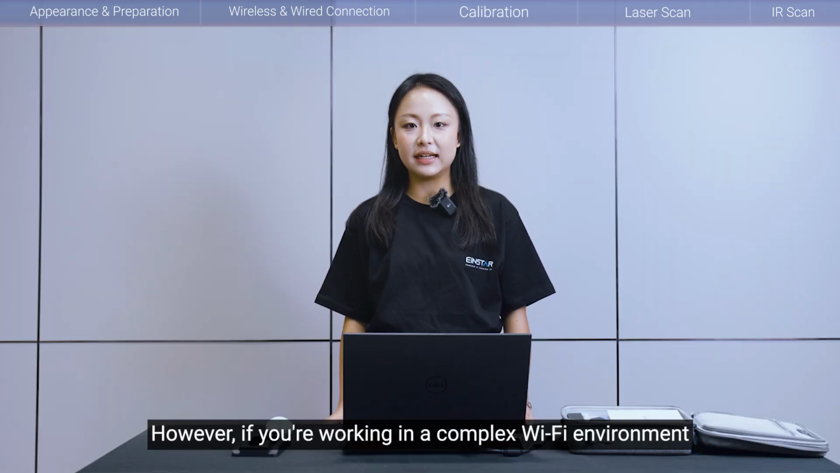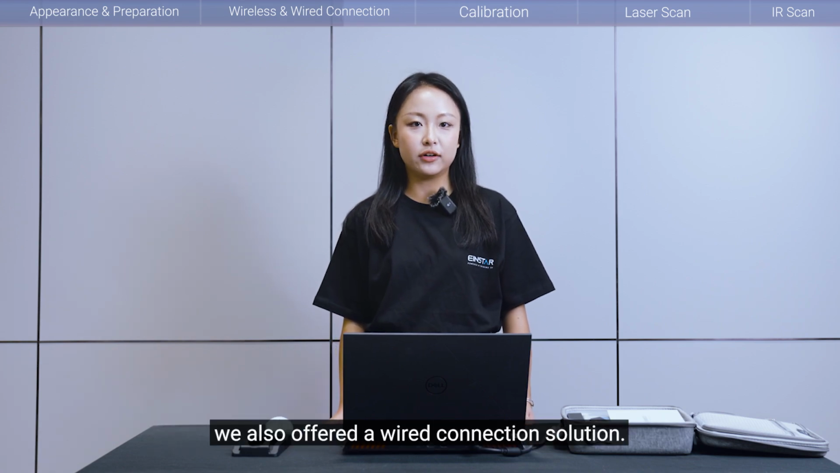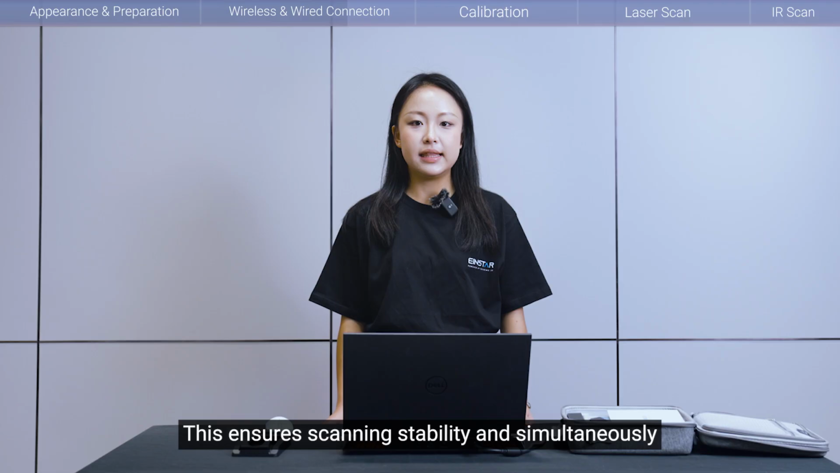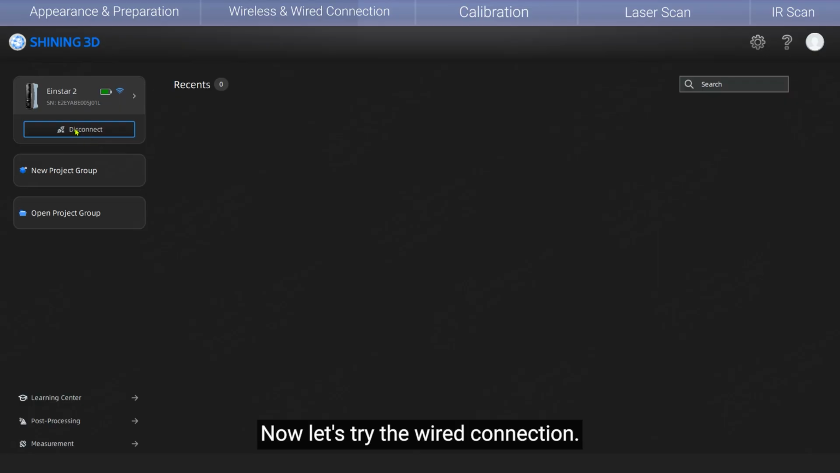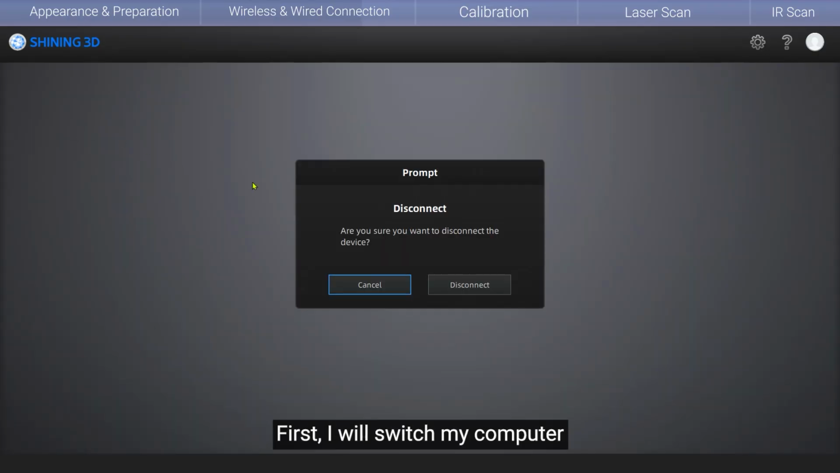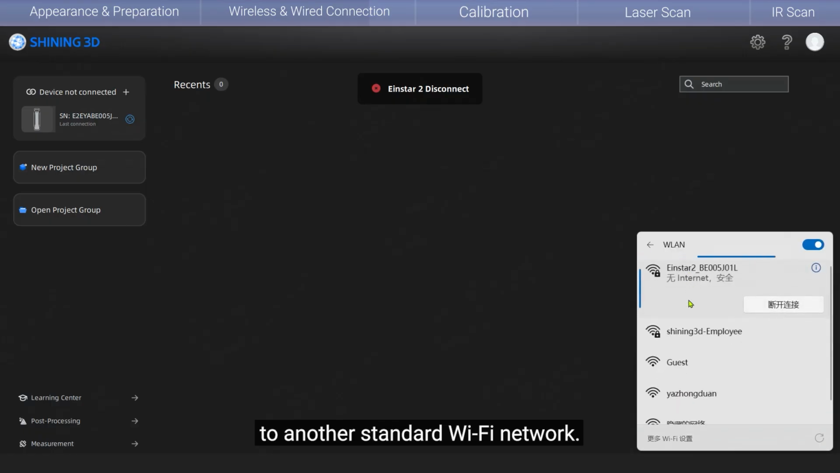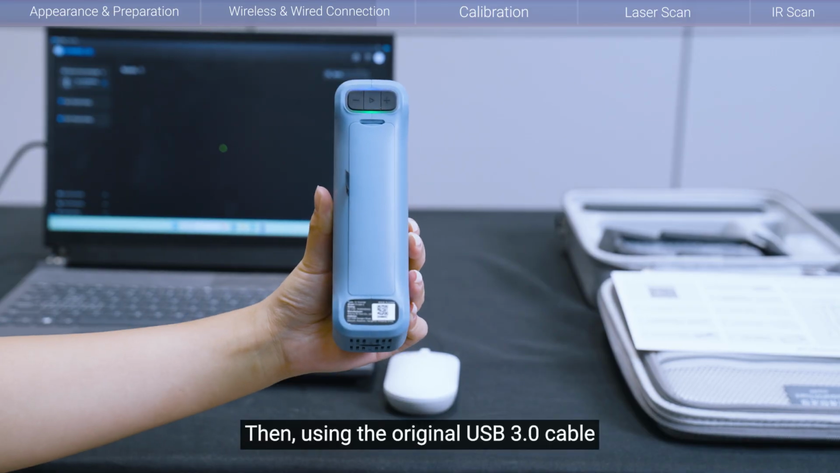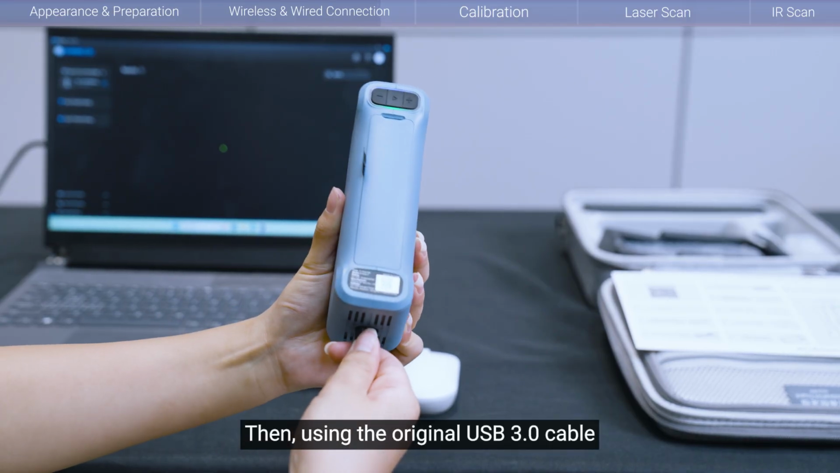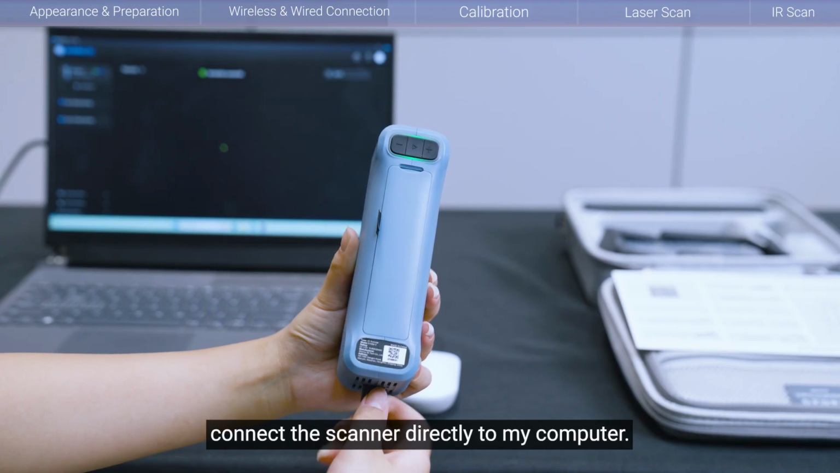However, if you're working in a complex Wi-Fi environment with many networks, we also offered a wired connection solution. This ensures scanning stability and simultaneously charges the scanner's battery. Now, let's try a wired connection. First, I will switch my computer to another standard Wi-Fi network. Then, using the original USB 3.0 cable from the toolkit, connect the scanner directly to my computer.